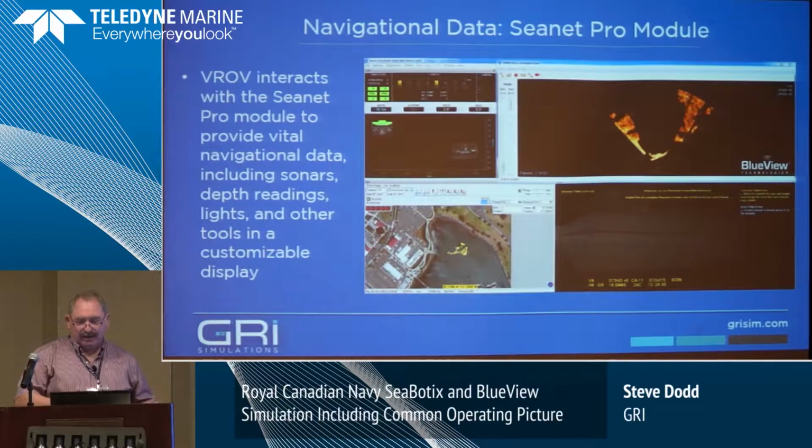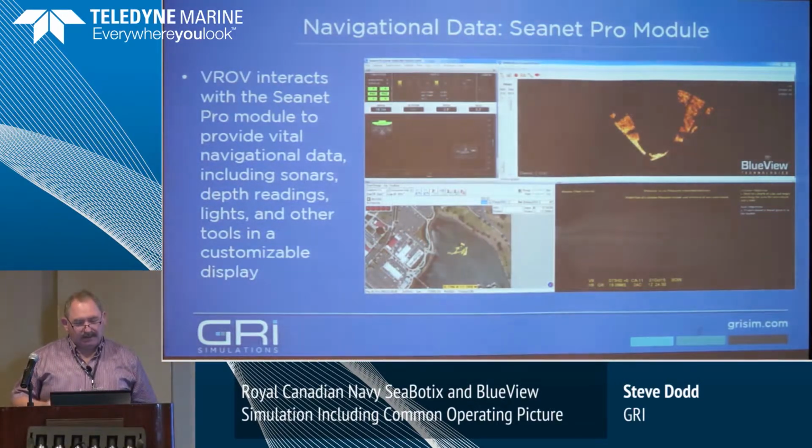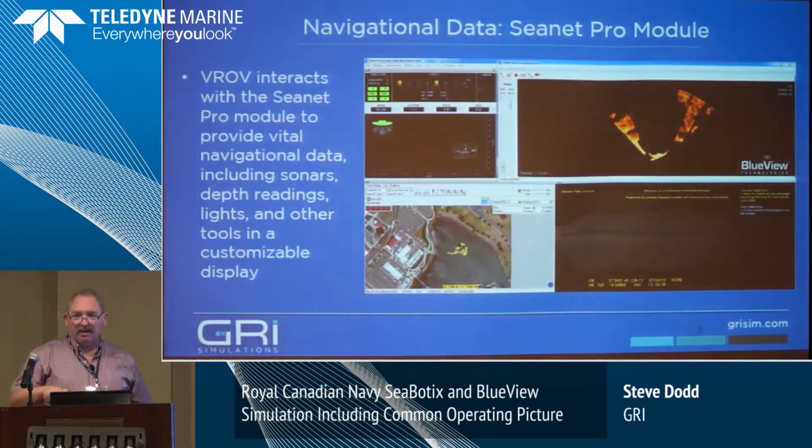And all of the interactivity was exactly the same. It actually used the same program for interacting as the actual ROV. We're now conducting an integration with Green Sea's system so that soon it'll be integrated on all the systems that are released in that format.